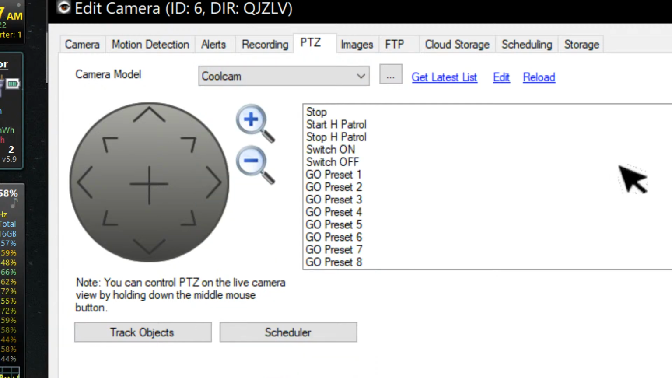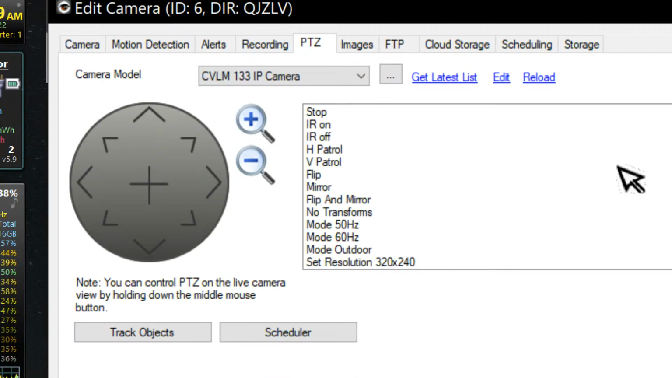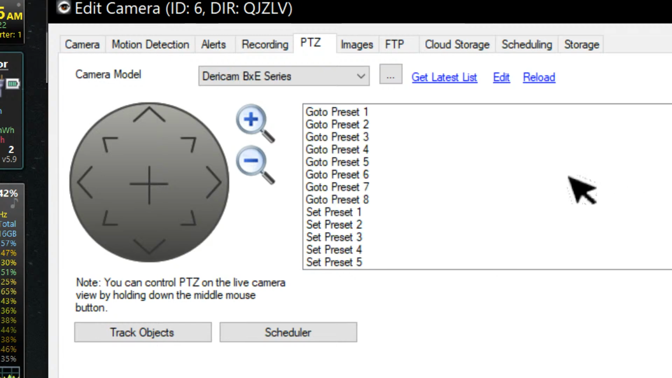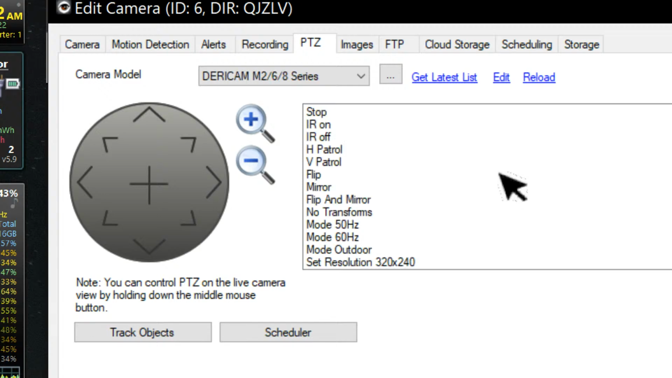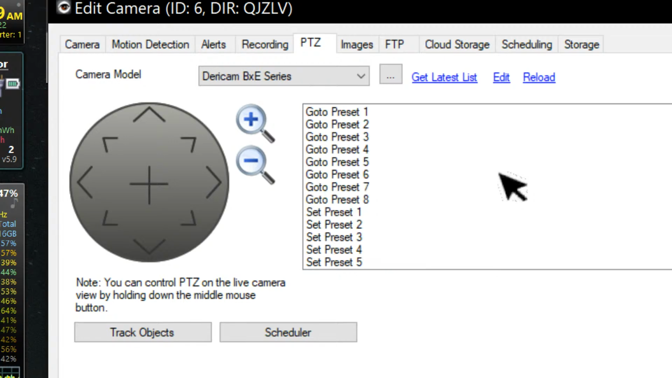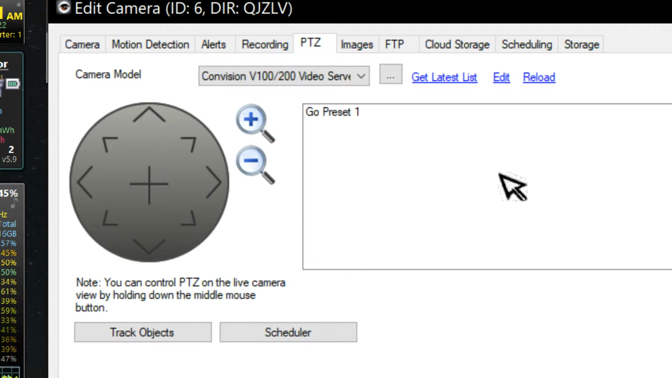Oh, look at this. Stop. Control. Some of them have lots of functions. Some of them don't. Yeah, it's not our camera, none of those ones.